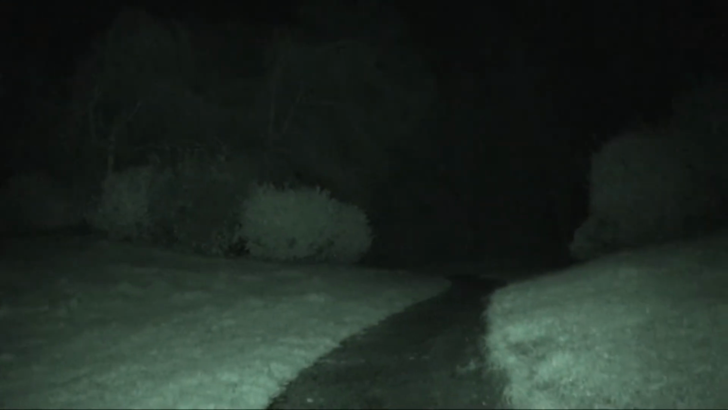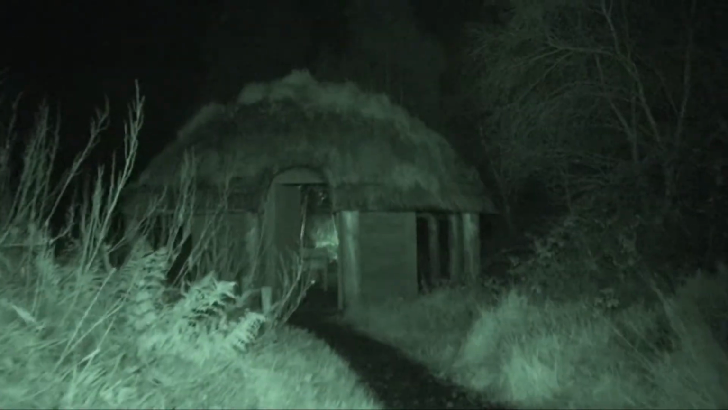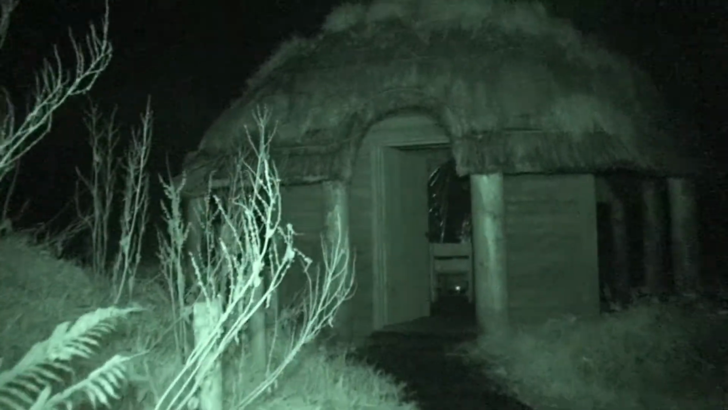I have disturbed the neighbour's dog. I was just hoping I wasn't going to do that, but the door's open here as well. The roof in this is actually leaking.